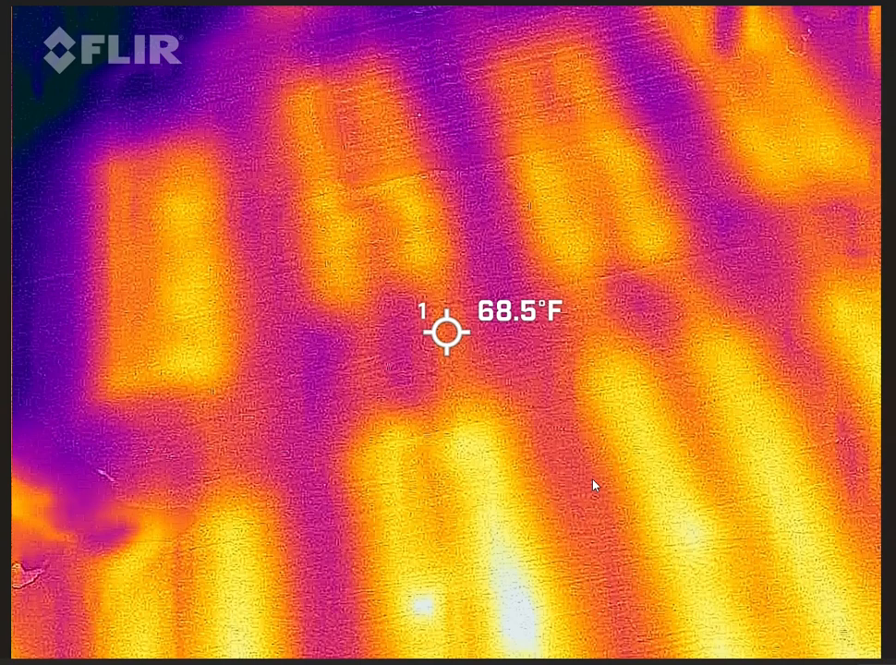And then here's a good example of it's 68. So this might be the floor just coming on, or me just running this up through a little bit while I was testing it. So that's been some thermography and the controls of the new radiant floor. Let me stop these both at the same time.